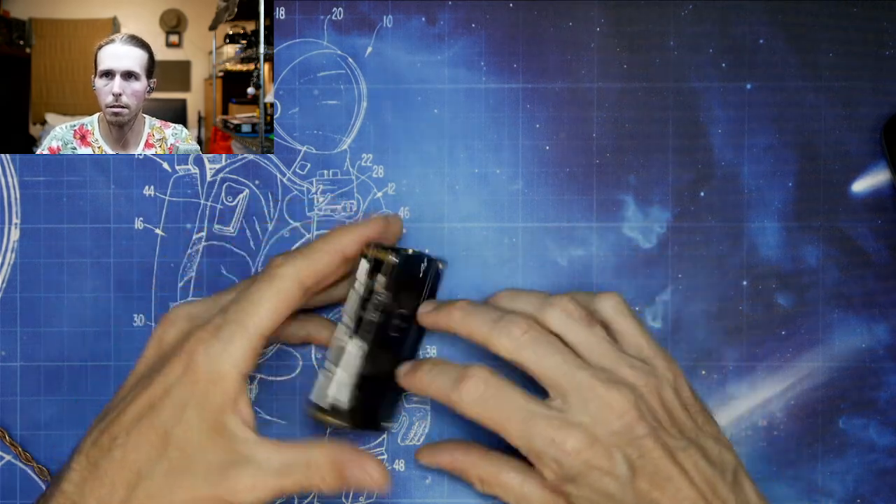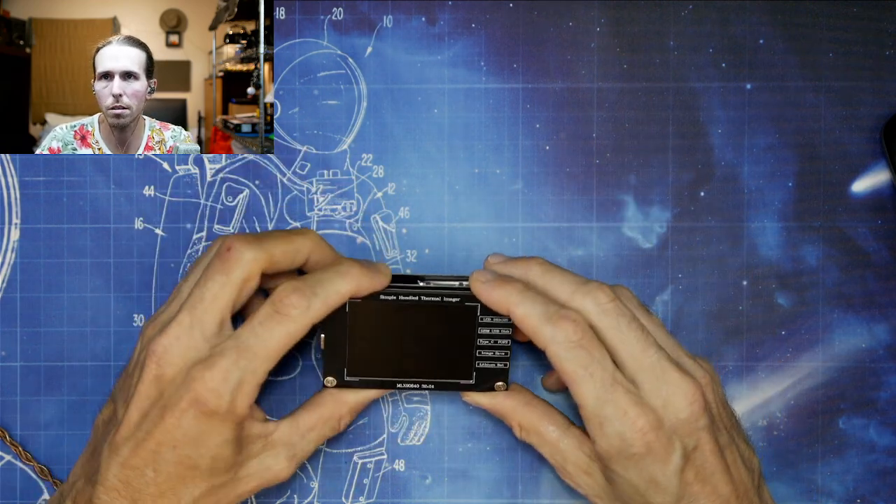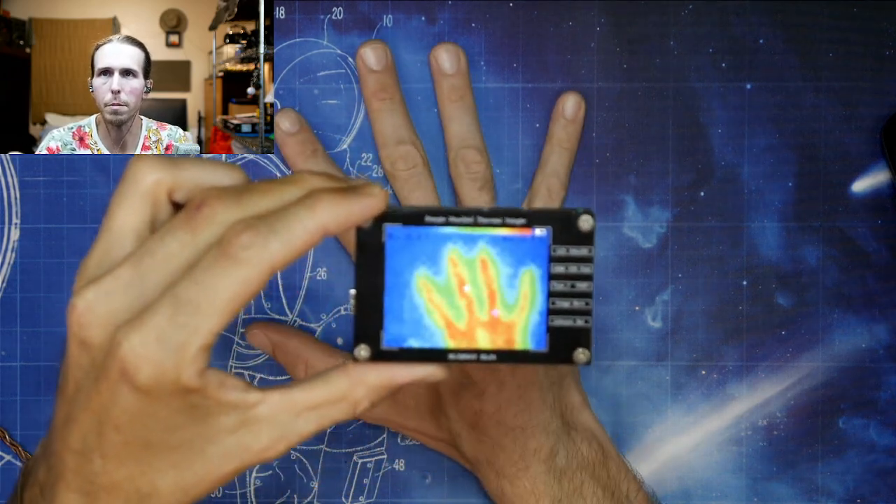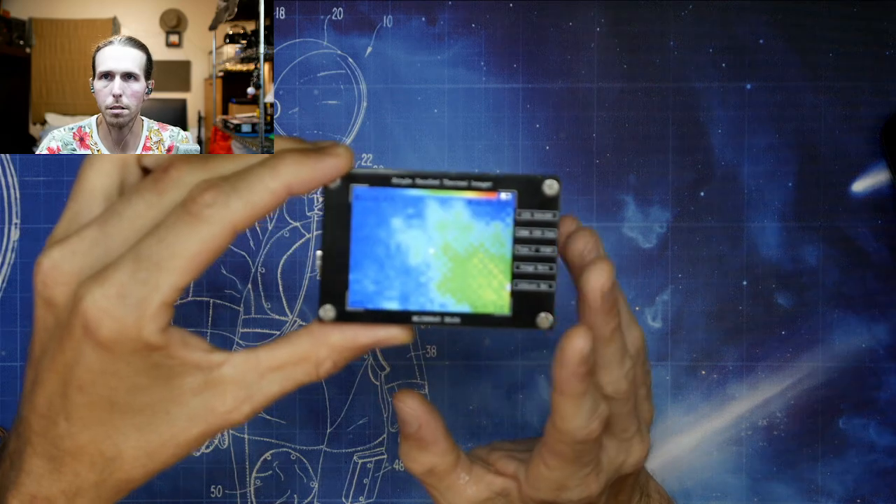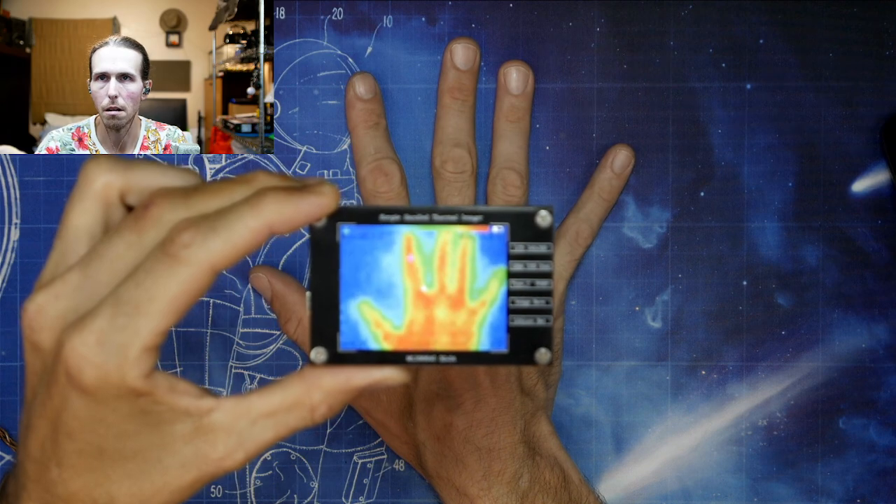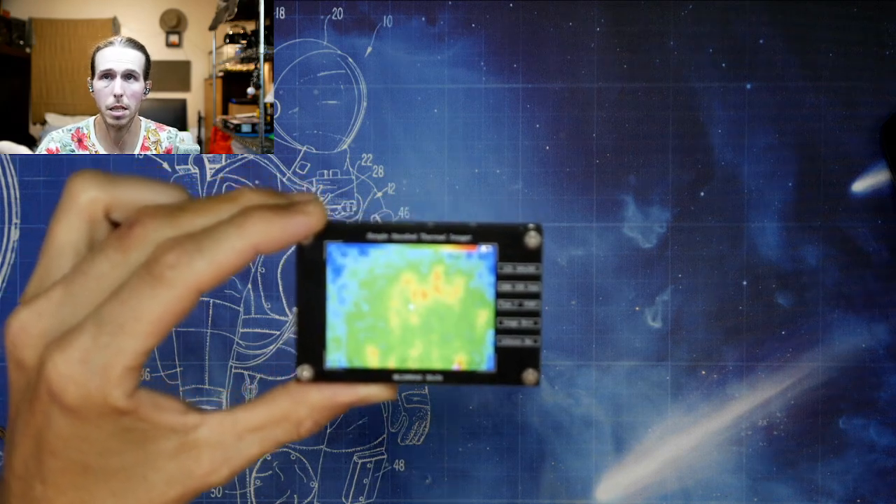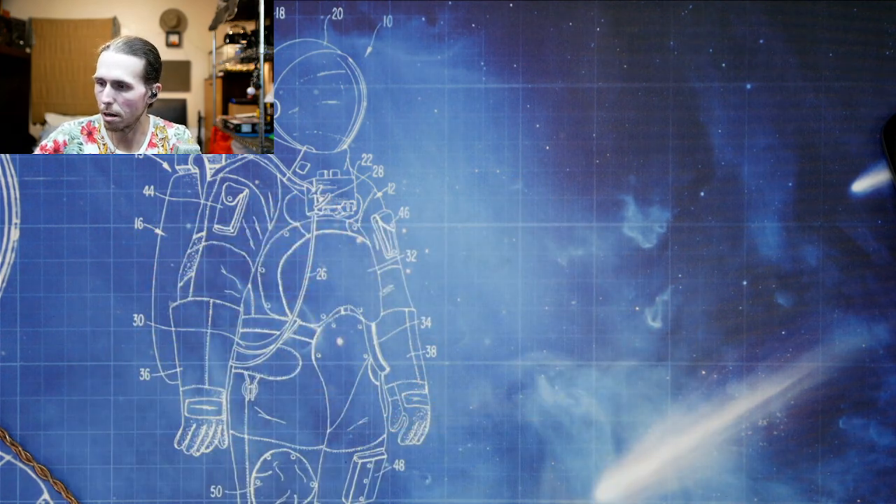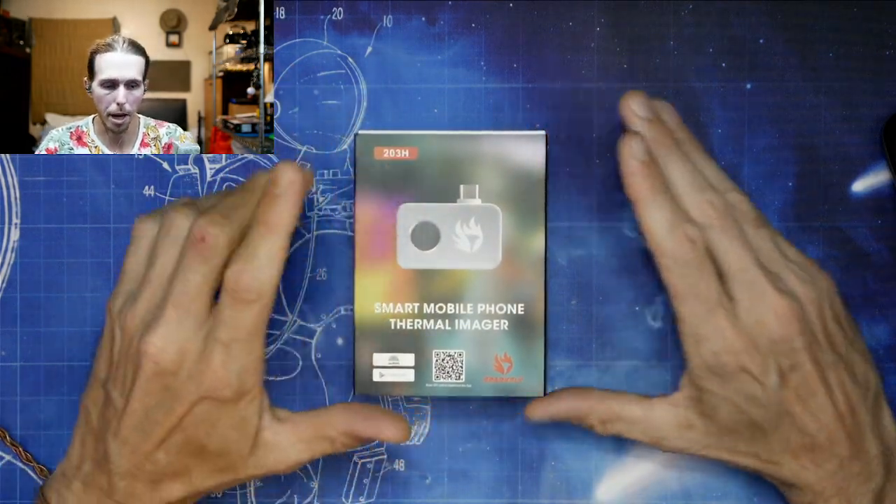So this one, like I said, is like 60 bucks, 70 bucks. Still, this one is a little more useful, but it's still mostly a toy. As far as the temperature readings, I don't know if they're accurate or not, because the software is built in. You can't upgrade the firmware. It is what it is. But it's kind of neat, and I have used it to successfully troubleshoot circuit boards and whatnot. So that leads us to the Sparkfly, the 203H.